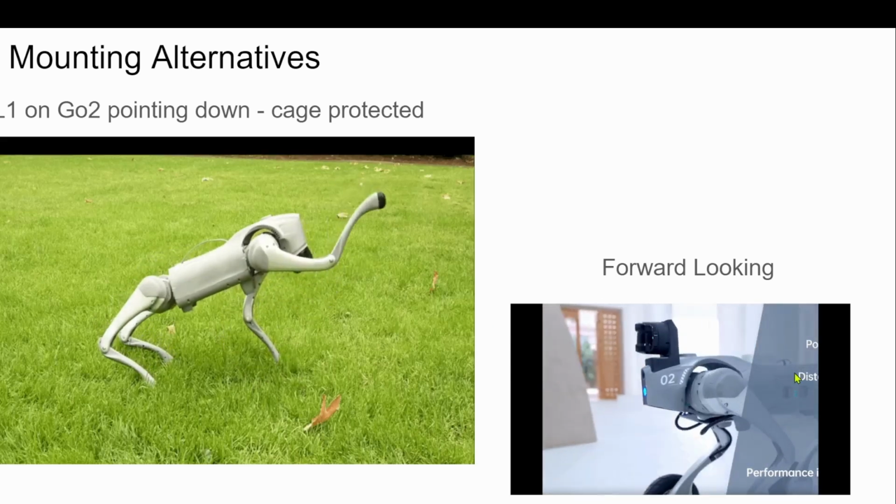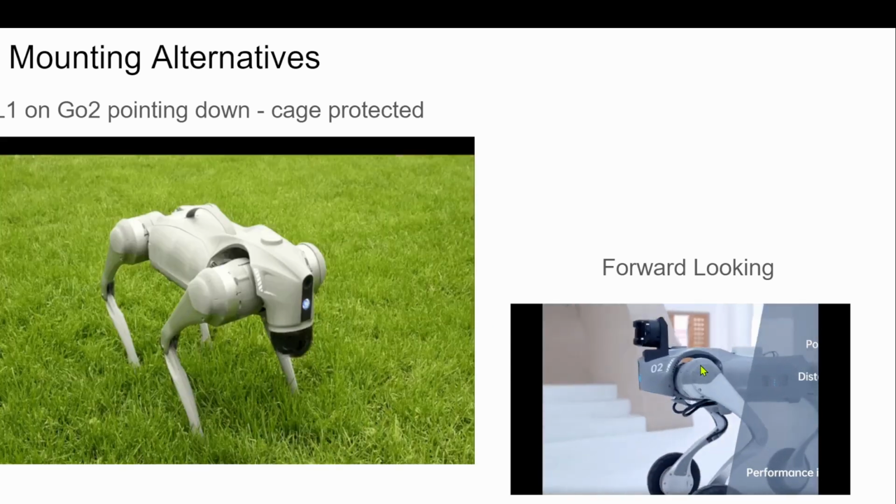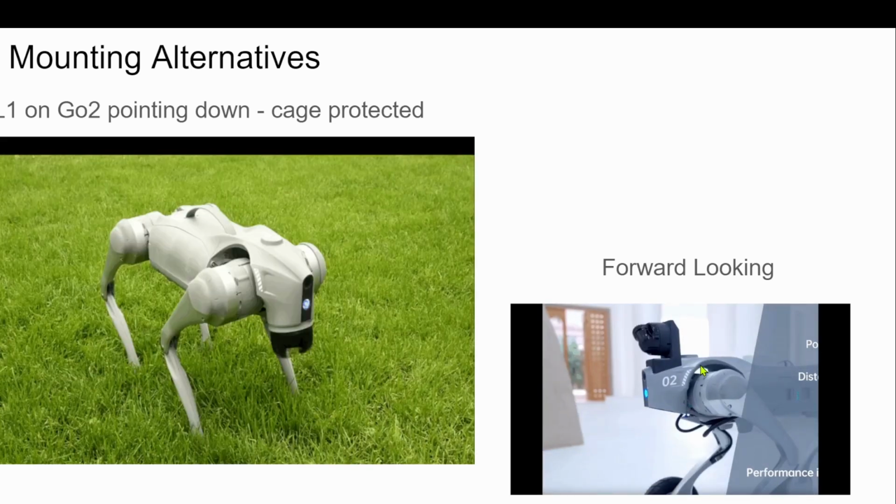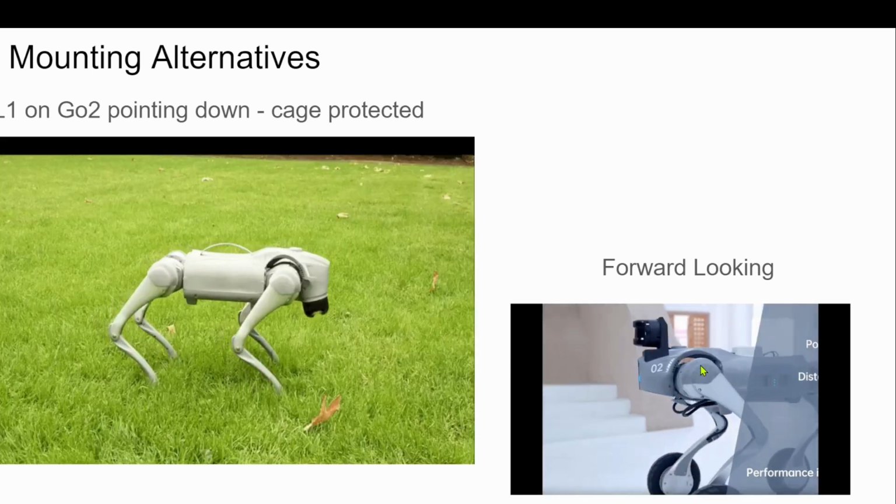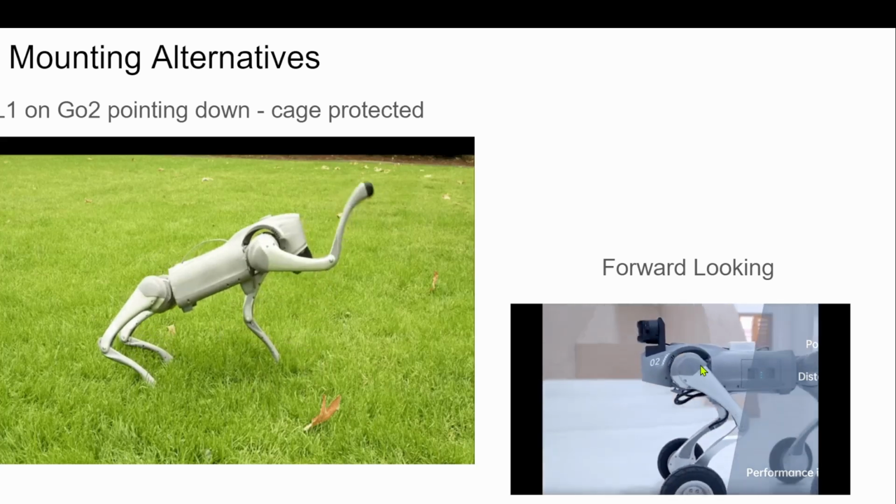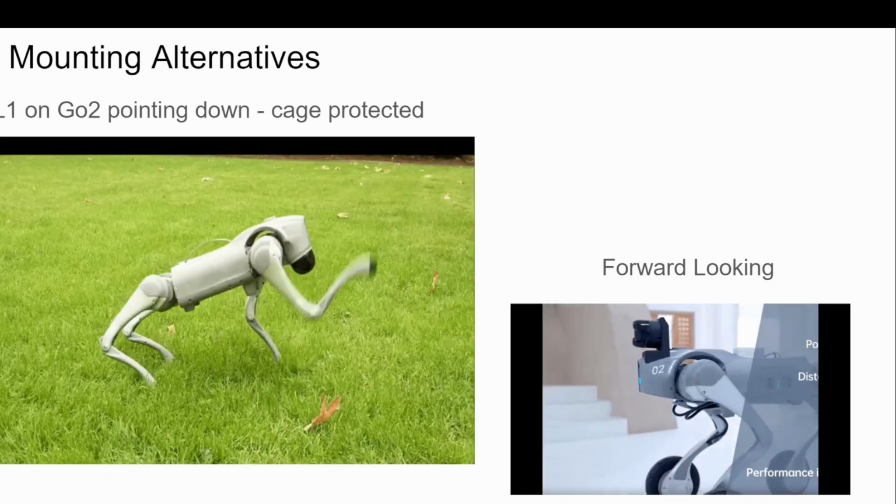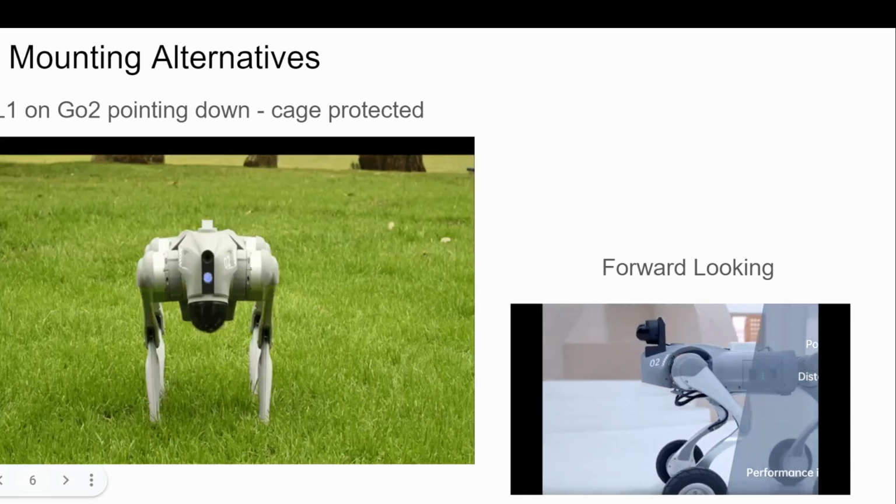Here is one of their bigger robots on wheels, and it's looking forward. And in this orientation, it might be a little bit better for navigation and mapping. I've seen other examples where they're just sitting on arbitrary angles.